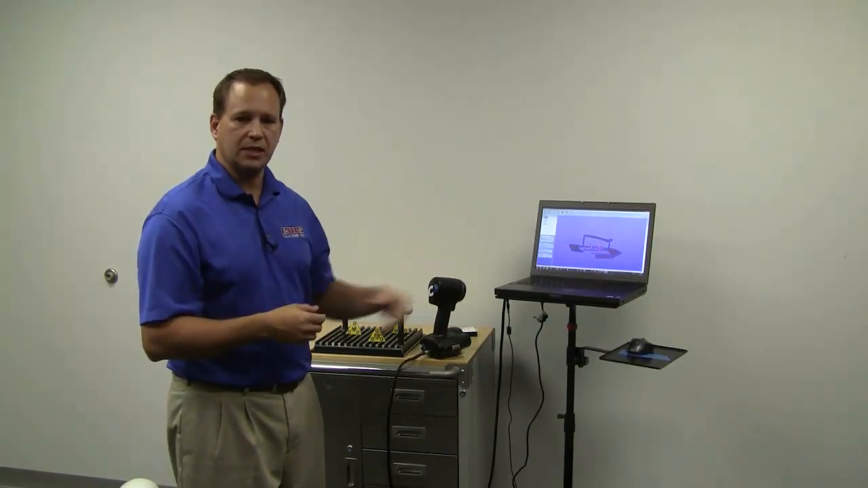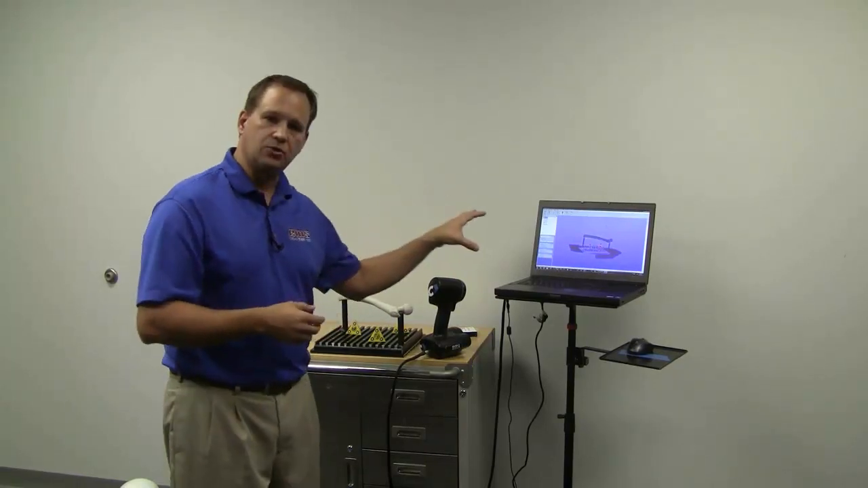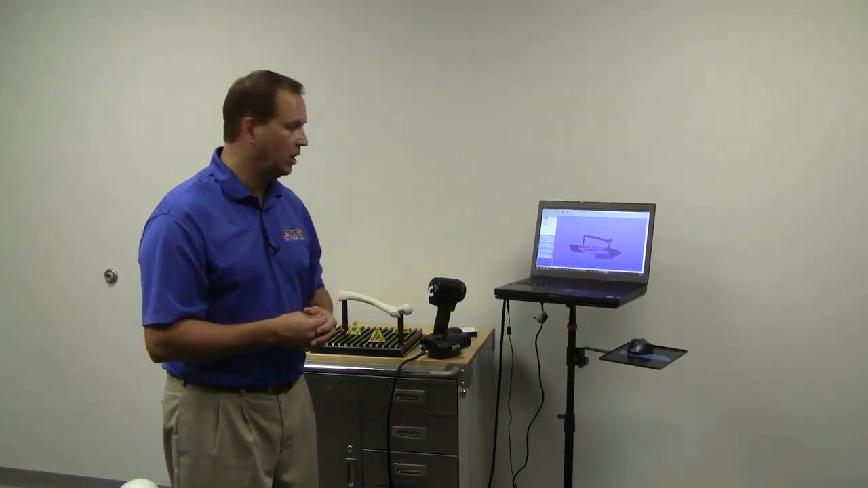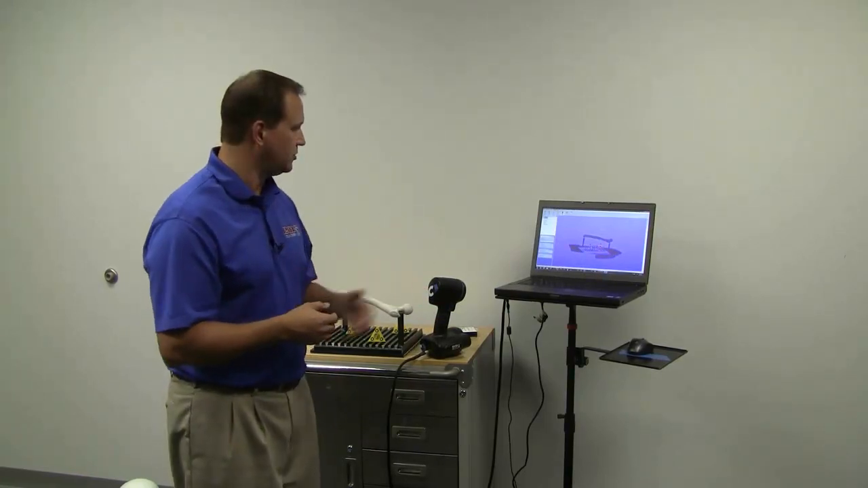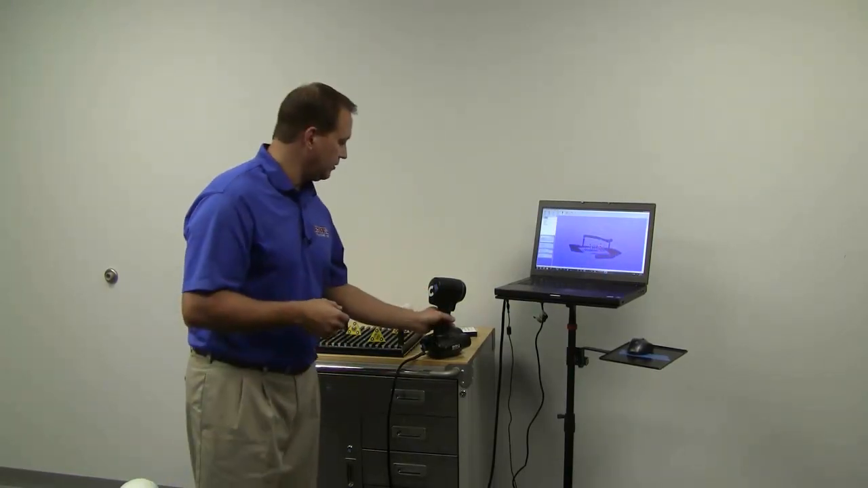We would just save it out as an STL file. Again, we can retriangulate down to a smaller mesh size if we like, and then we're going to export it out, and then we'll talk about different applications to work with the scan software.